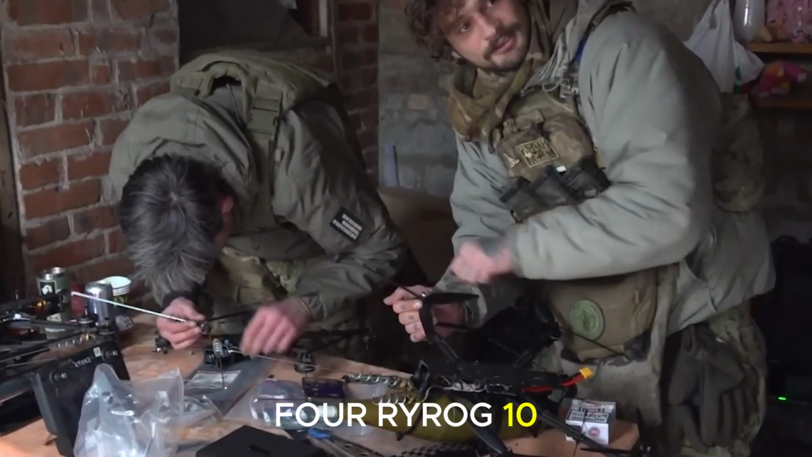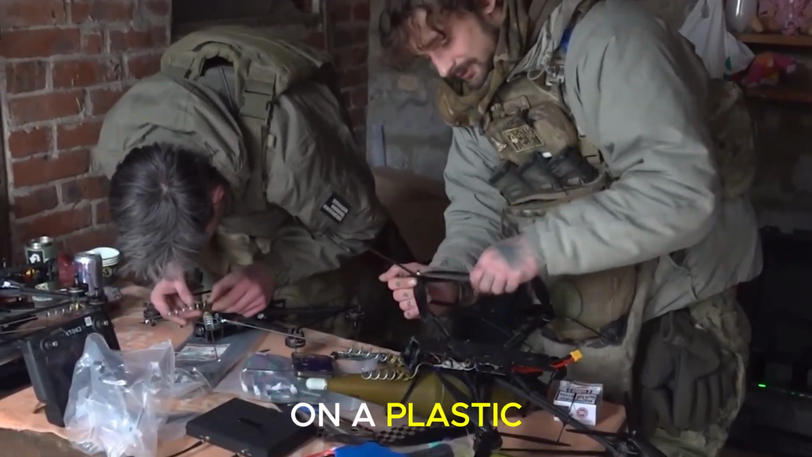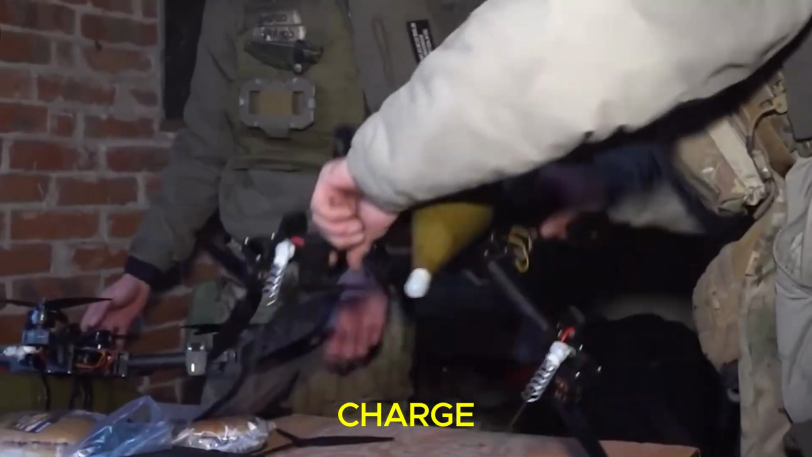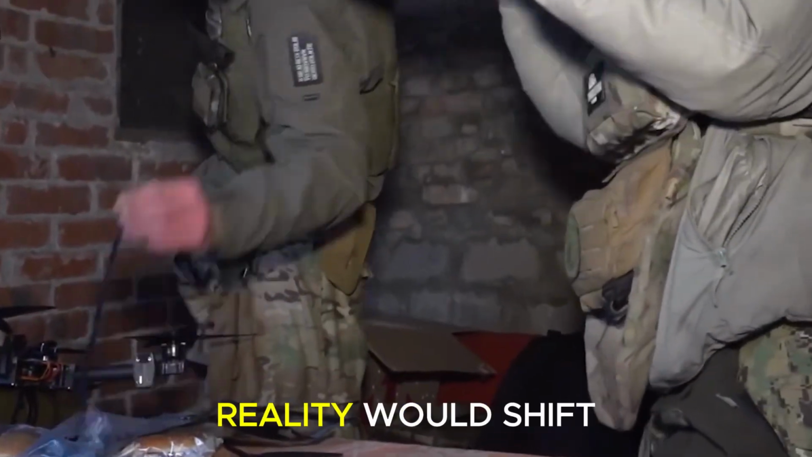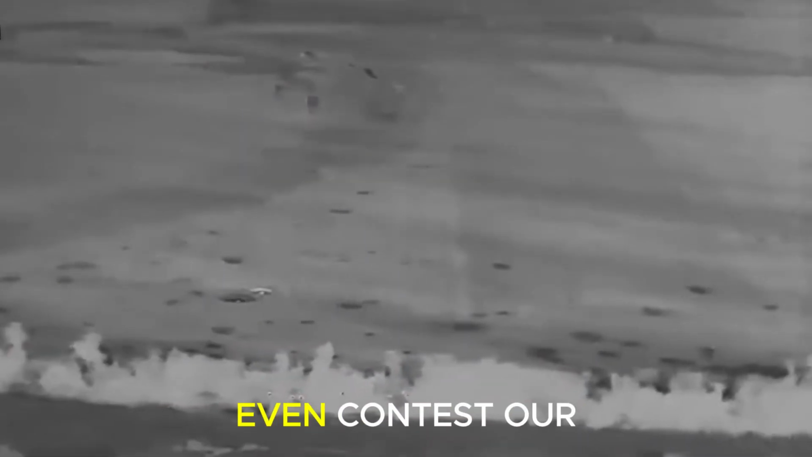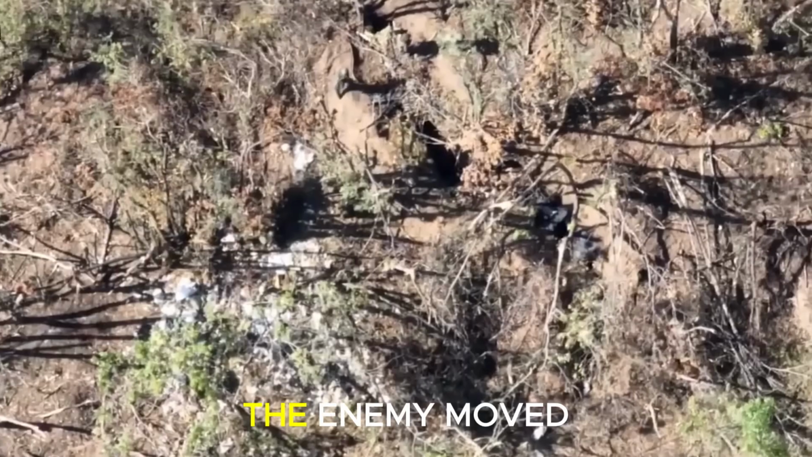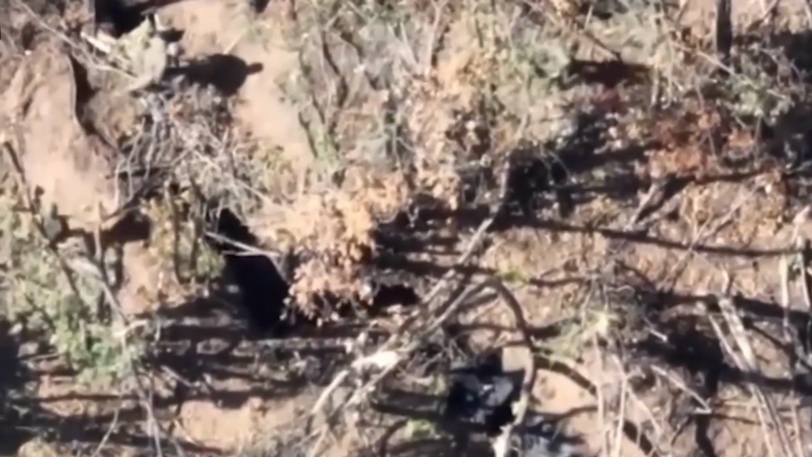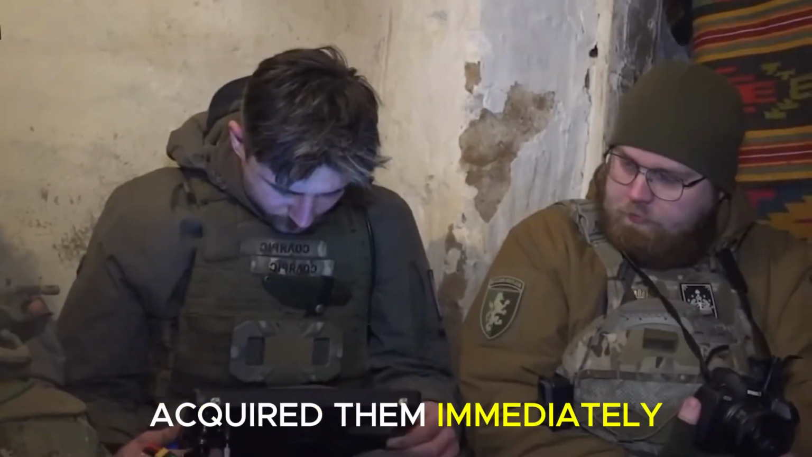4 Ryrog-10 strike FPVs prepped on a plastic tarp, each armed with a 2.8-kilogram charge. In the next 10 minutes, their reality would shift. They would dismantle an enemy infantry column of more than 20 men before they could even contest our line. The enemy moved in the open, falsely trusting the cover of darkness. The Mavic operator acquired them immediately.